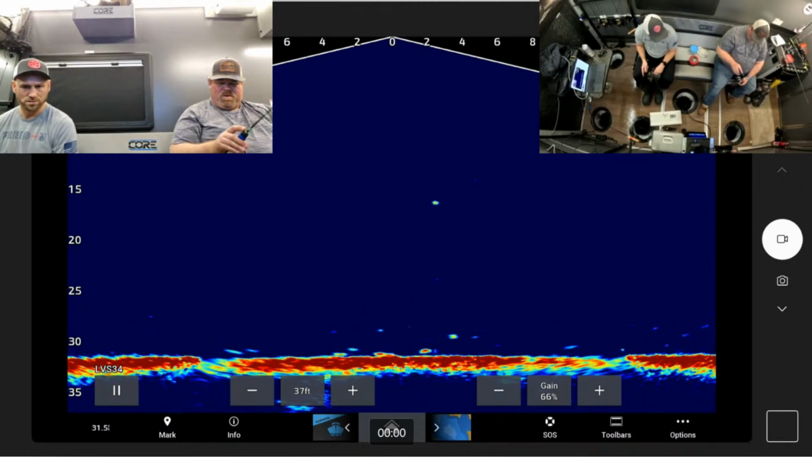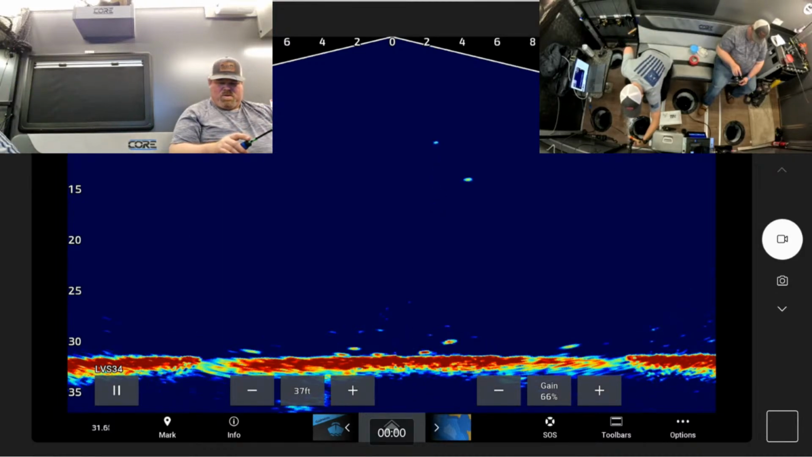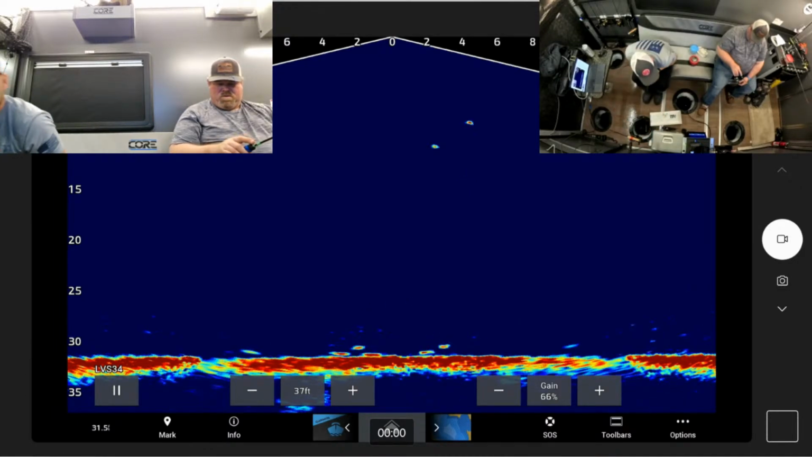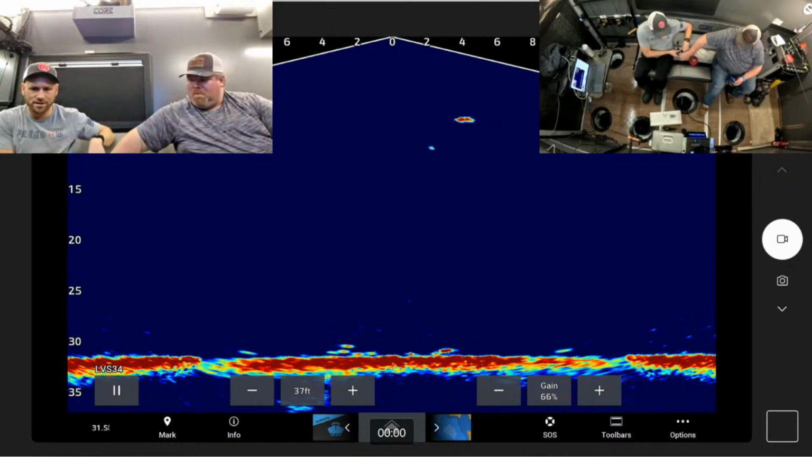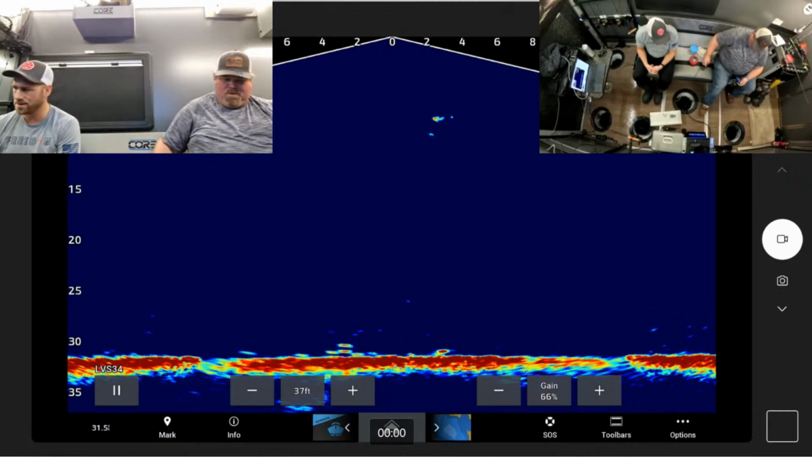Oh. Maybe it's time to reel him up some. Yep. He's coming straight for it. Alex just reeled up the dead stick, and now he's finally coming, and maybe that's what it was. Oh, there it is. He's gonna hit it. He's gonna hit it. He didn't get it though yet.